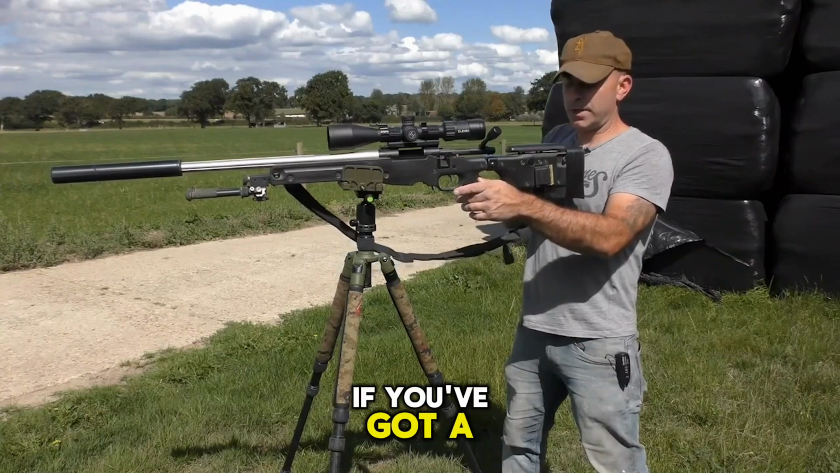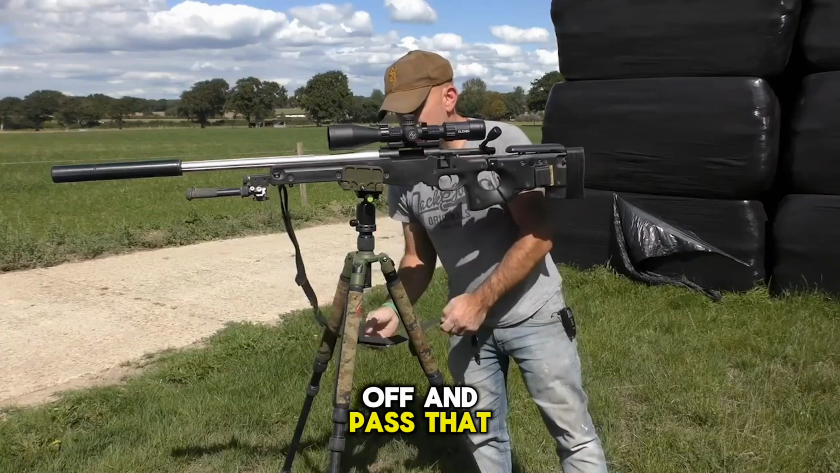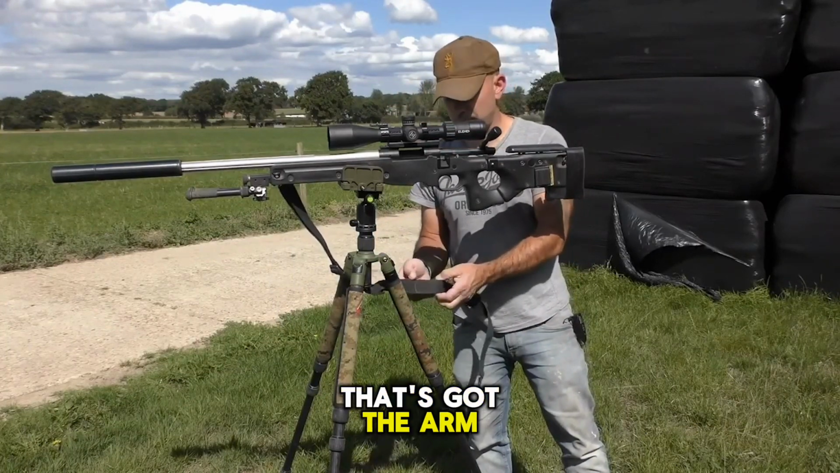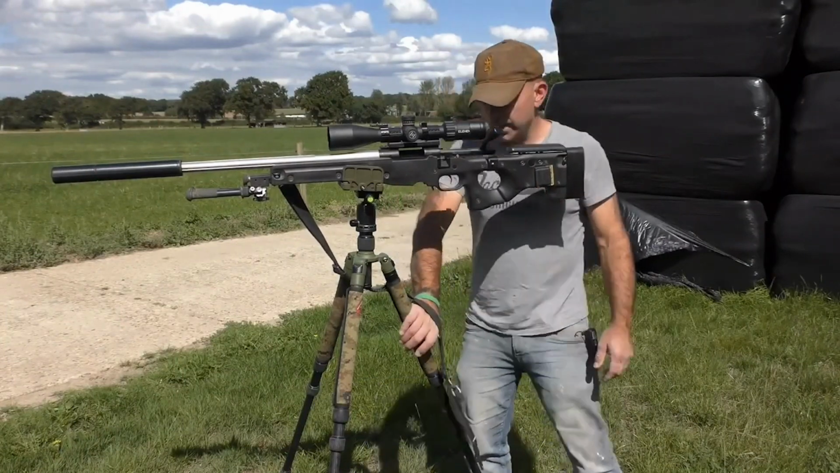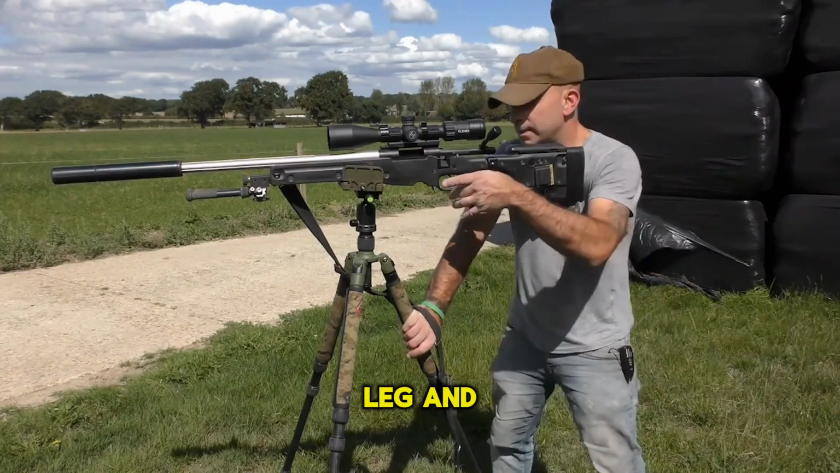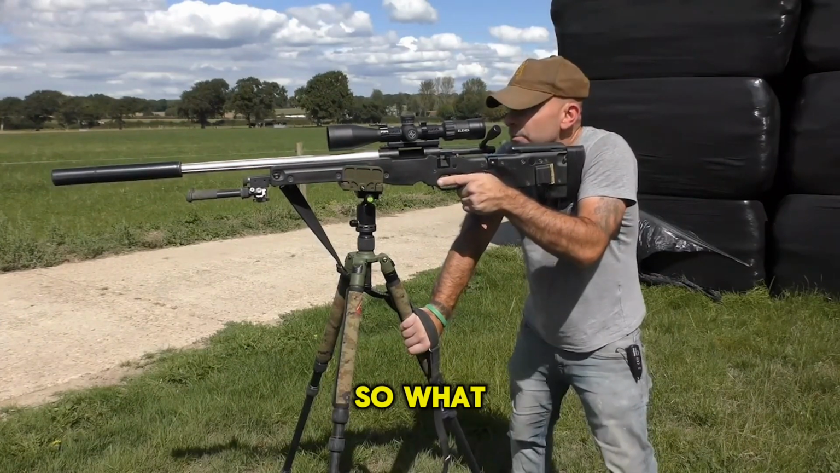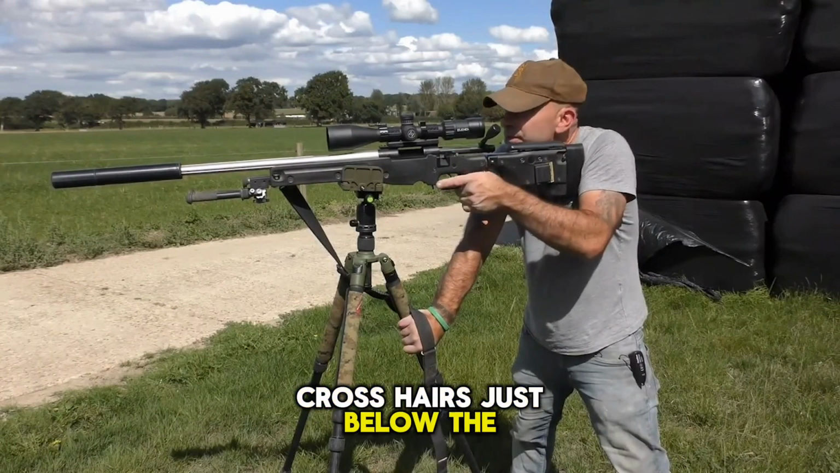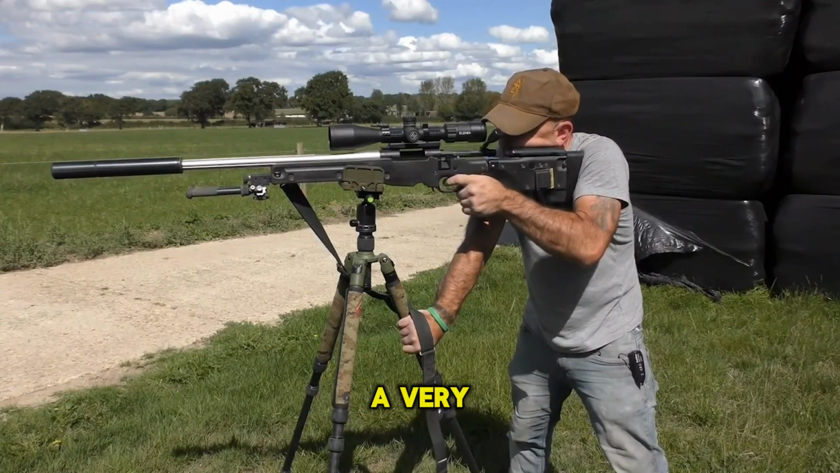The other thing you can do, if you've got a quick release sling like I have, is take that off and pass that through the tripod. Now this is one that's got the arm cuff in it, so that actually works quite well for me. So I'll put my hand through that, put that again, thumb down onto the rear leg, and then by twisting that will pull the barrel down slightly. So what I tend to do is pull that down slightly to keep the crosshairs just below the target, and then lever against that down as I lean in, and that gives you a very strong brace.